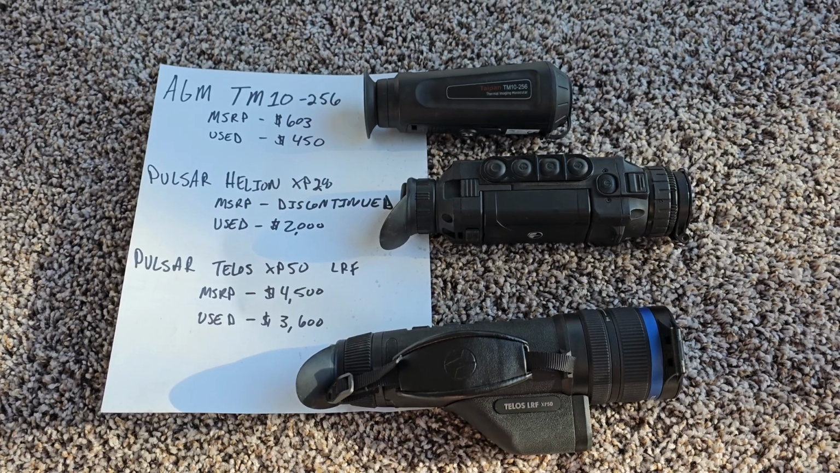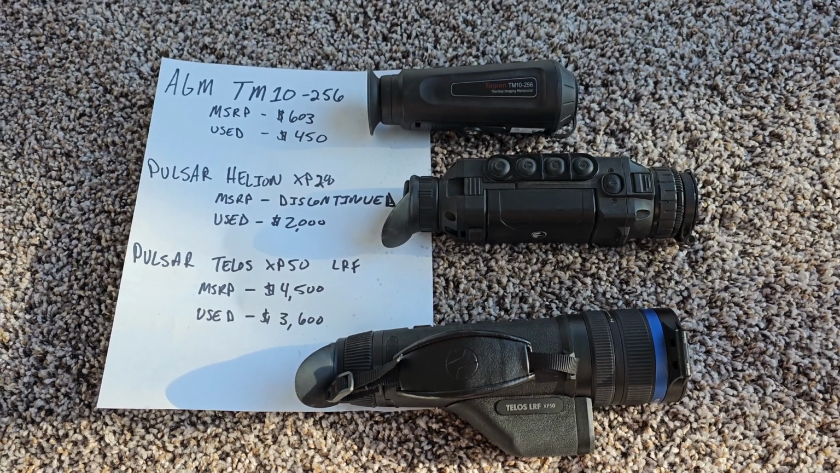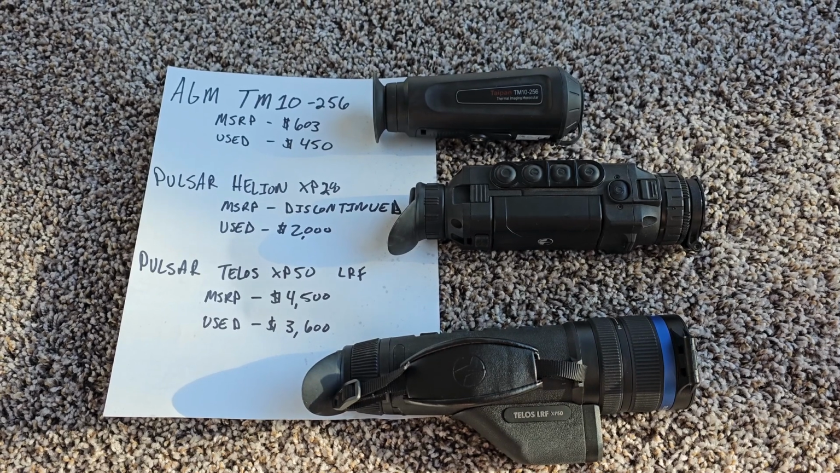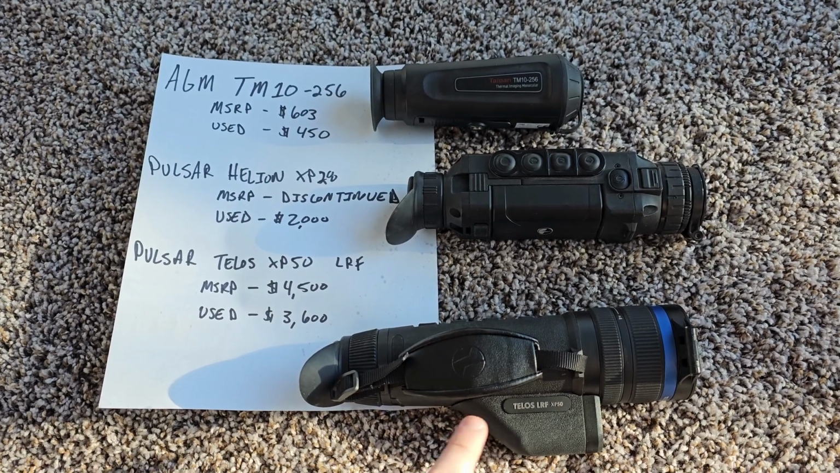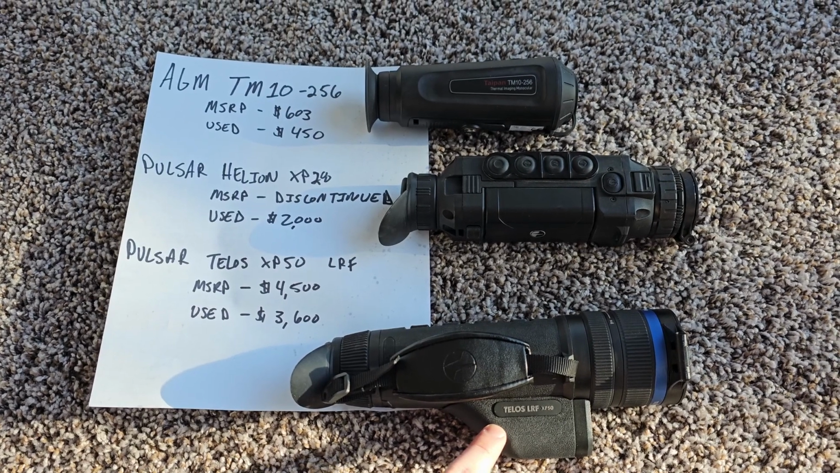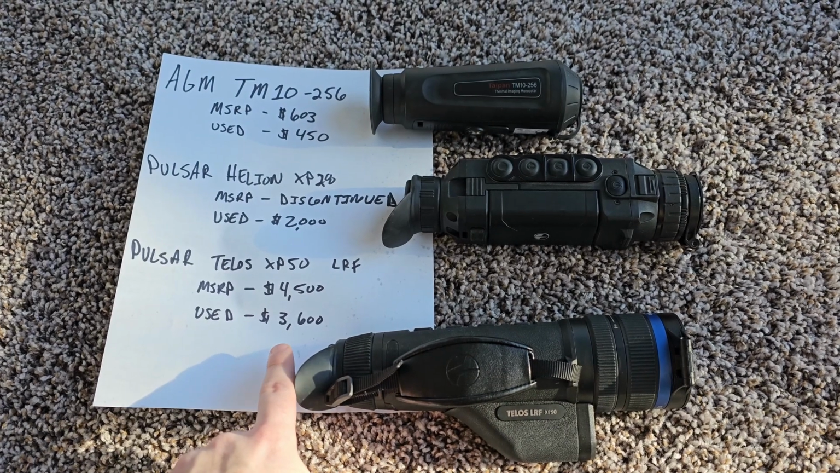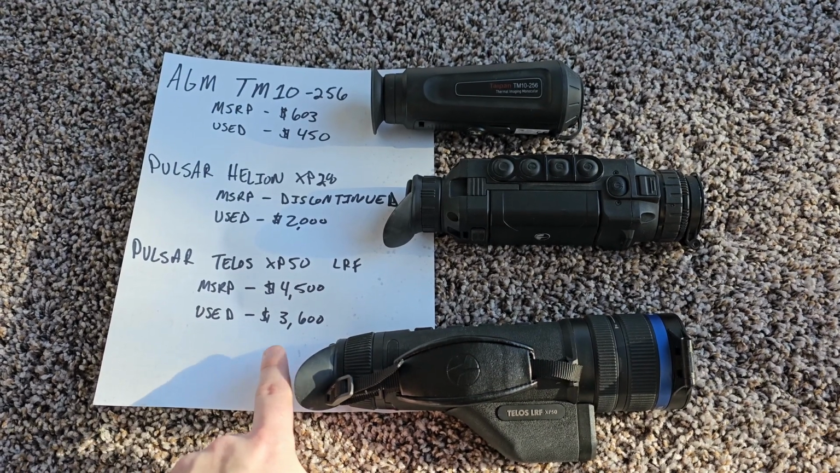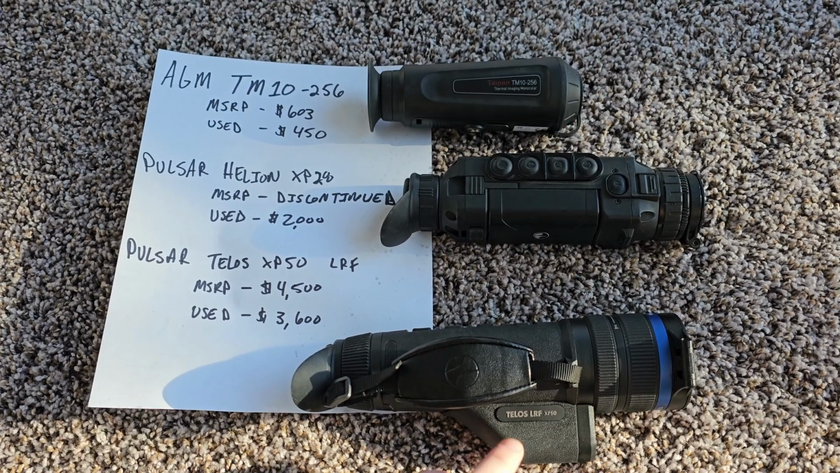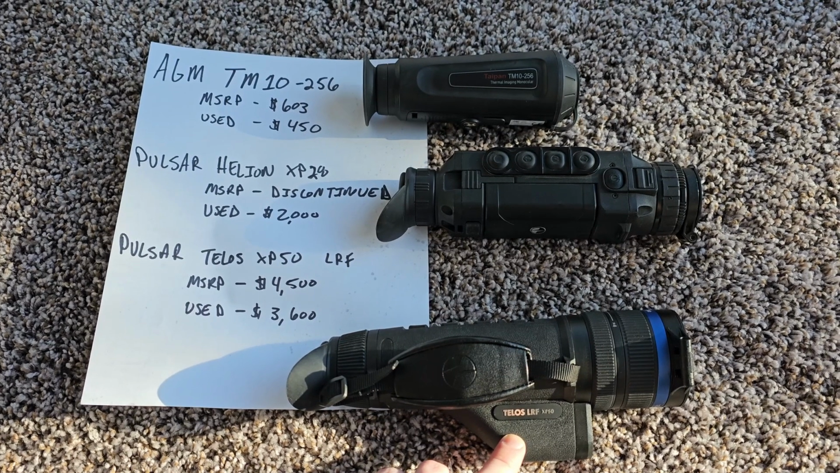So I'll flash up on the screen a spreadsheet that I've built looking at all of the common thermal monoculars and all of their specs, prices, whatever. So initially I bought this Telos LRF XP50, was the first thermal I ever bought. You can see it's one of, if not the most expensive thermals you could buy. Pulsar is turning out to be a great brand. A lot of people know them. But after I got this, it left a lot to be desired for the type of work I was doing.